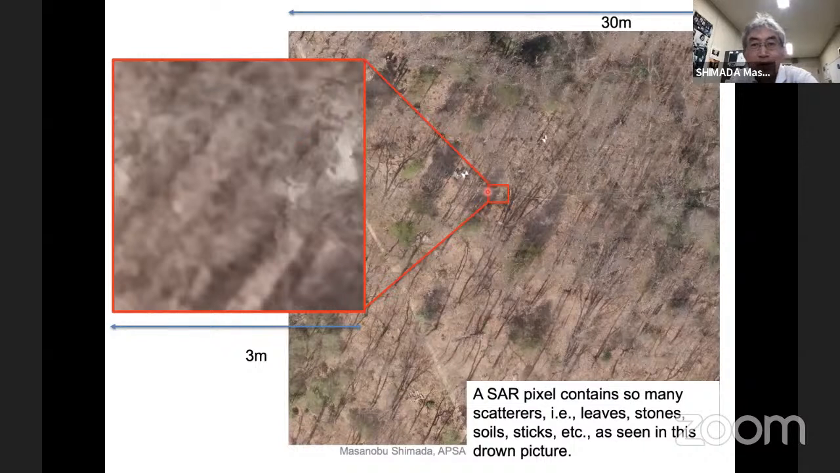The resolution is 10 centimeters, and I flew the drone and took a picture of some hilly, mountainous area. And this is trees, and this is the land surface, and these are some dead trees and so on.